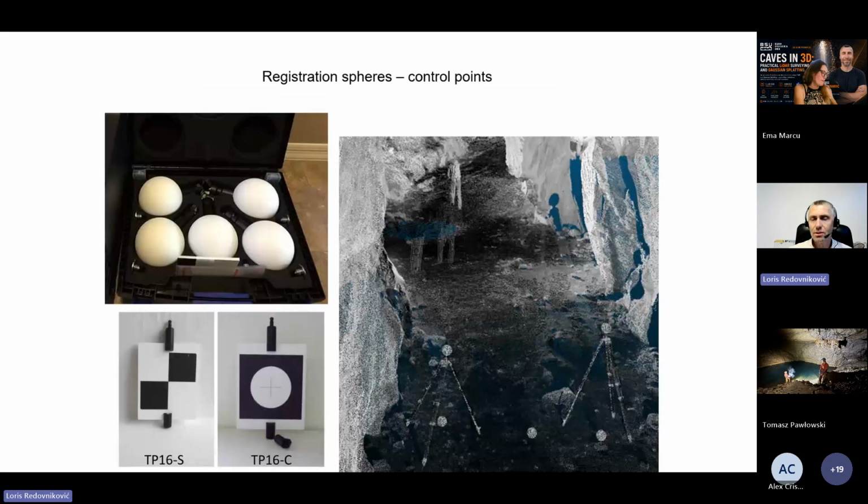In the beginning, we used these spheres for reference. When we do a static scan, we have stations. We put the scanner every 10 meters or so, and to connect all these scans together, we used these targets or spheres.